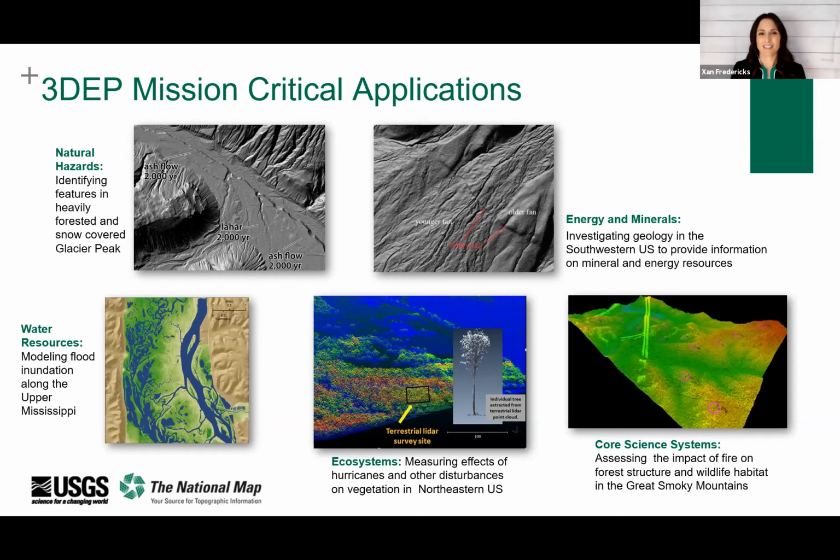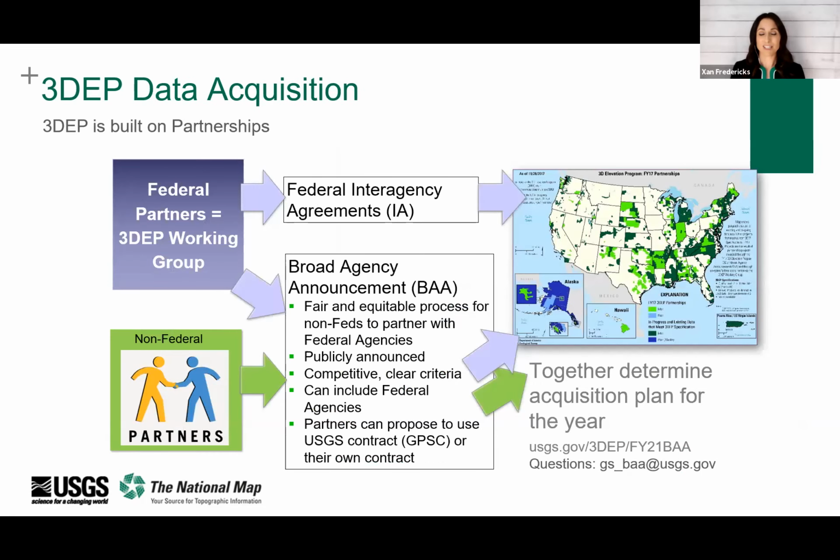3DEP is a collective effort to develop partnerships to fund the program and accelerate the rate of acquisition to enable these benefits on a national level. 3DEP is absolutely built on partnerships. And there are two paths for LiDAR data acquisition.